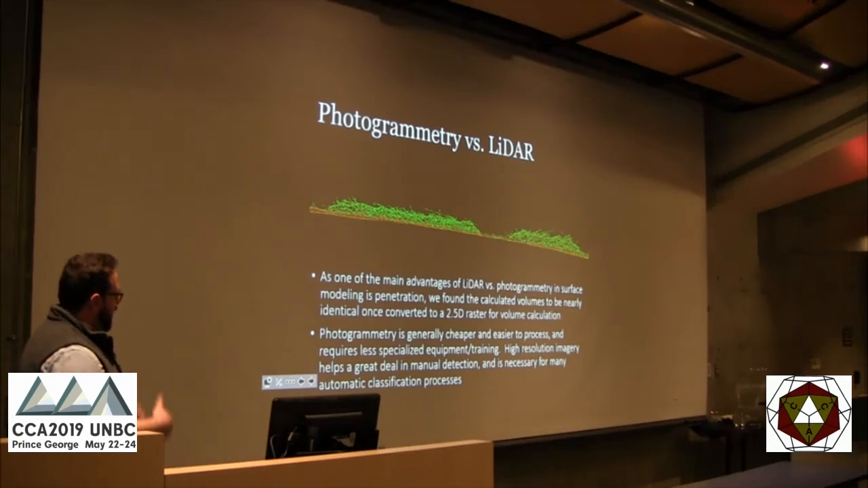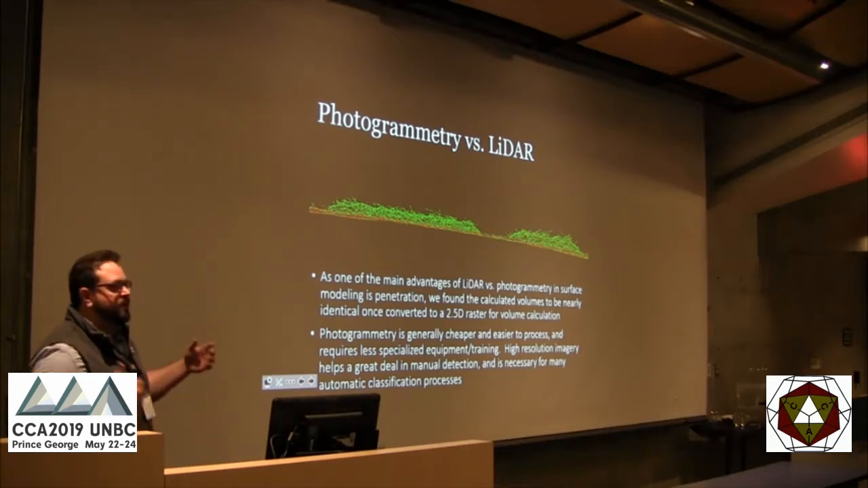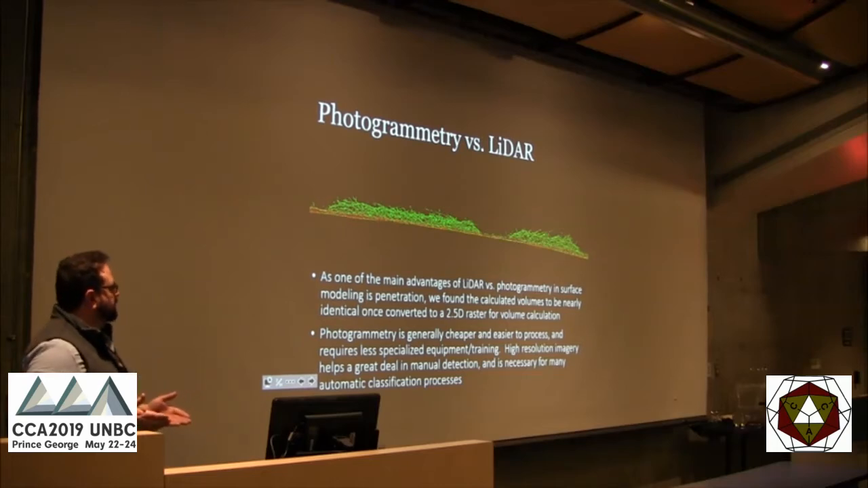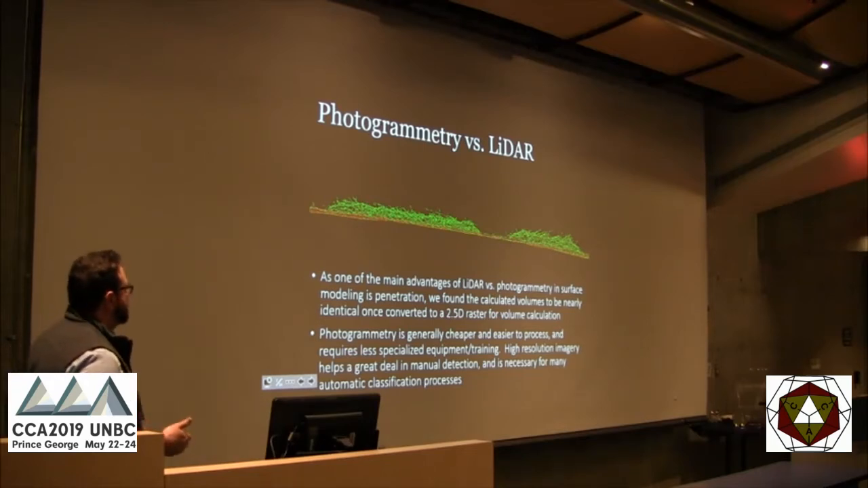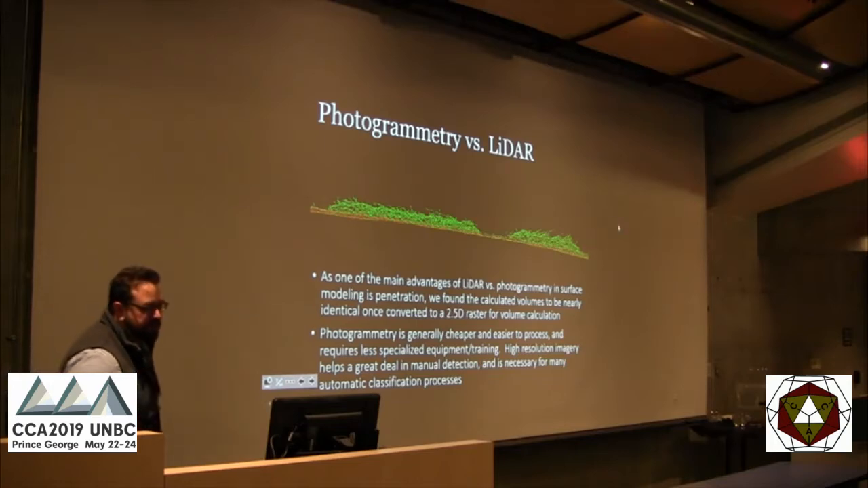But I had some data sets where I was able to derive point clouds and compare to LiDAR, and once they were modeled, they were pretty much the same, with slight differences. But LiDAR is generally much more expensive to process. Photogrammetry is generally cheaper and easier to process, and requires less specialized equipment training. High-res imagery helps a great deal in manual detection, and it's necessary for many online classification processes.